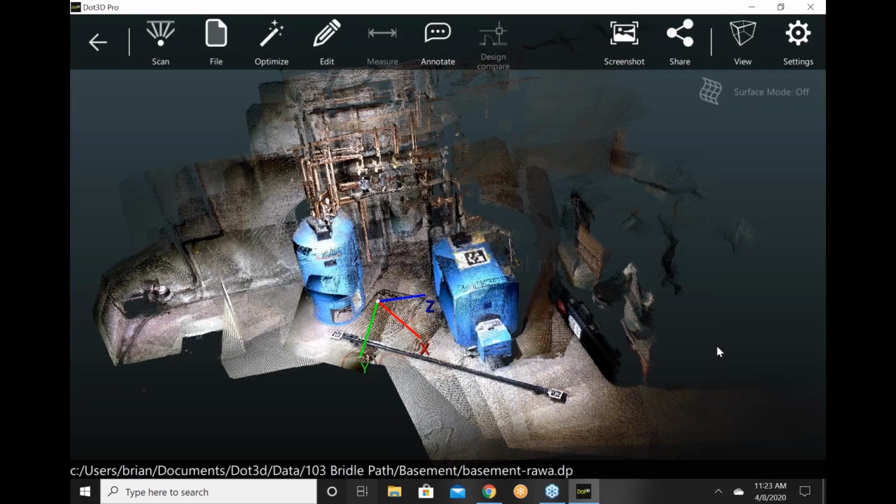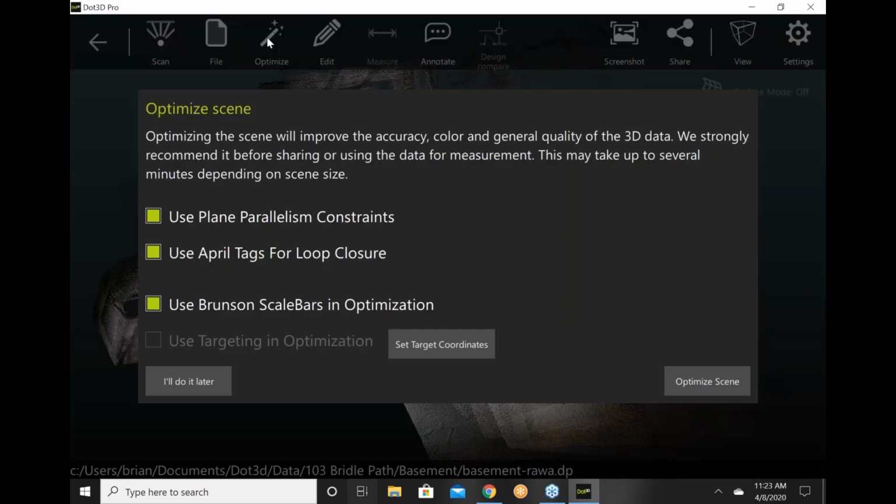And then the next thing I'm going to do is optimize this scene. The software recognizes that I've set some plane parallelism constraints. Those are the flat planes that I picked. It's found some AprilTags automatically, and it will use those for loop closure. A very good practice when you're capturing data is to do a 360-degree loop around the area of interest. This can reduce sensor drift and improve accuracy significantly. And AprilTags assist with that.